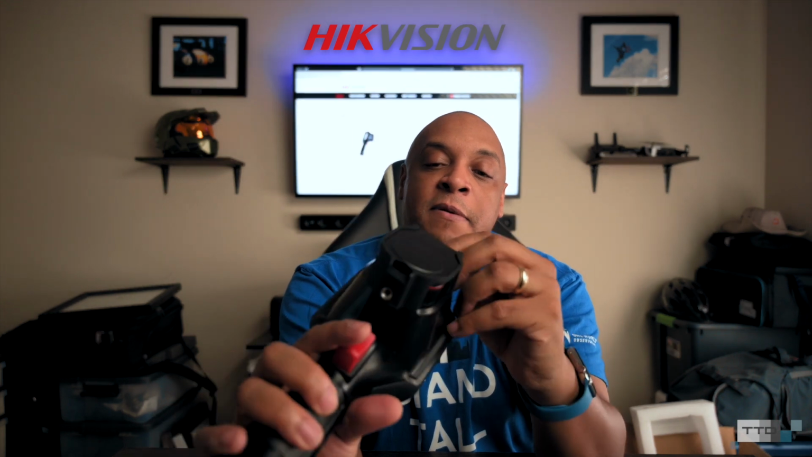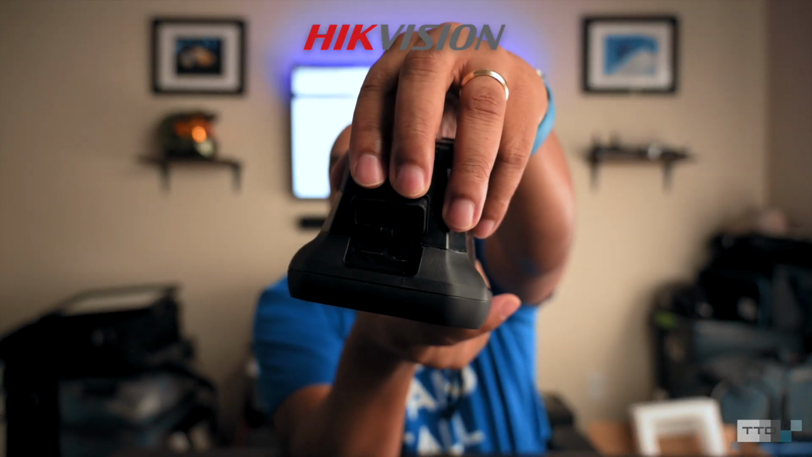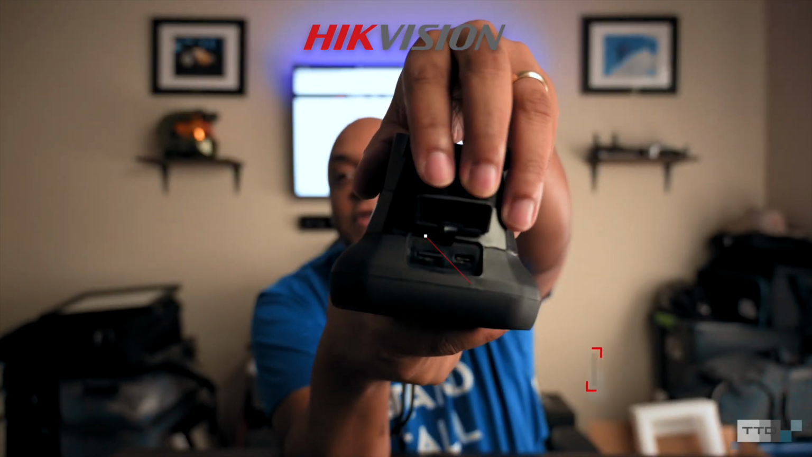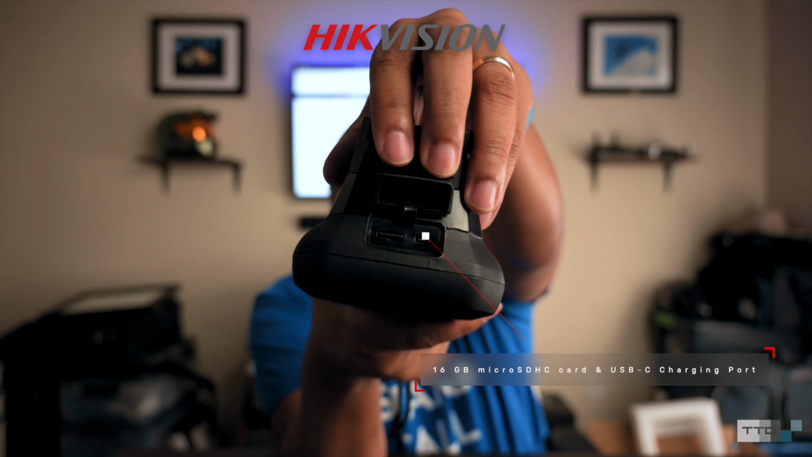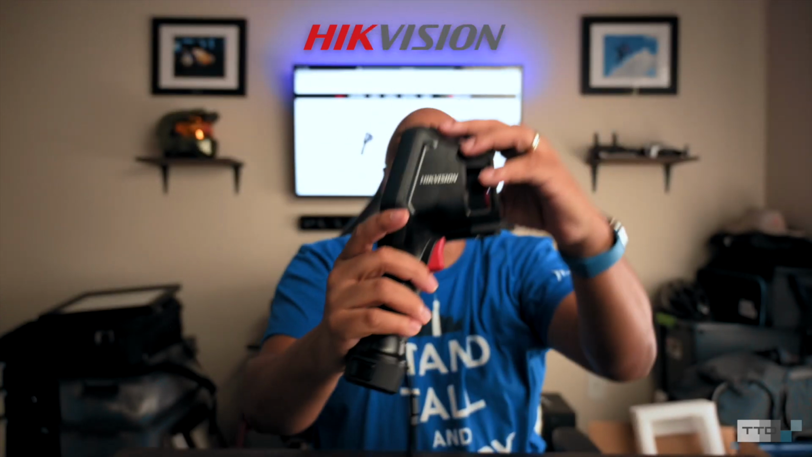See up top, we actually have a USB, and there's your micro SD card slot in there. That's where you would charge the camera, but also where you would put a micro SD card to record any of the sessions that you have when you're doing your thermal scanning.